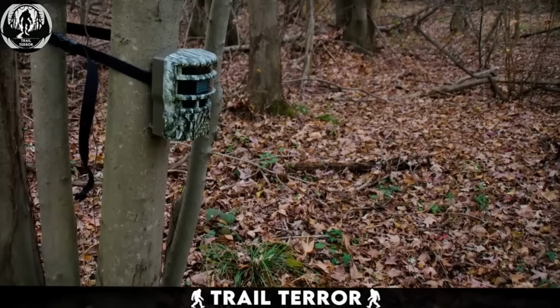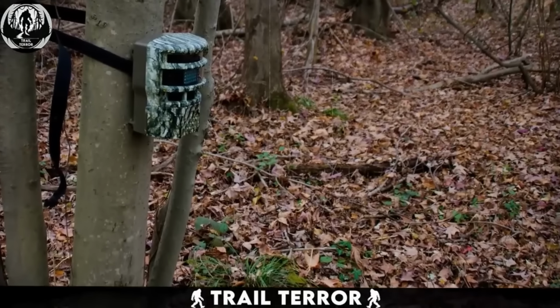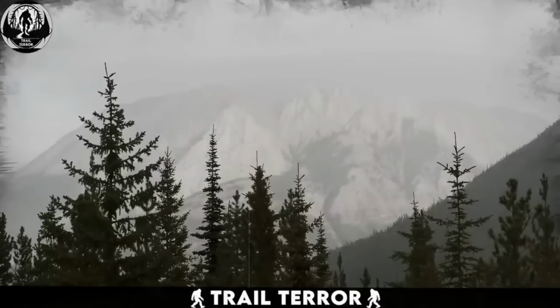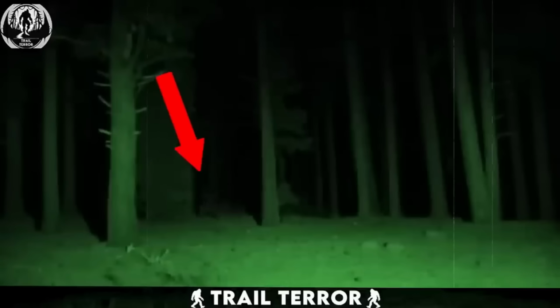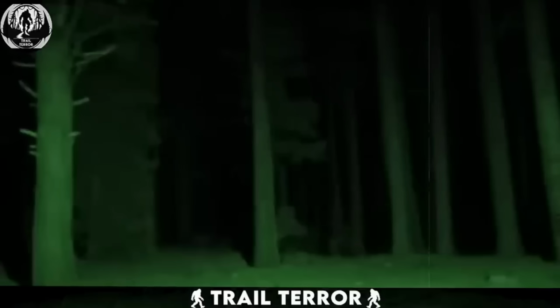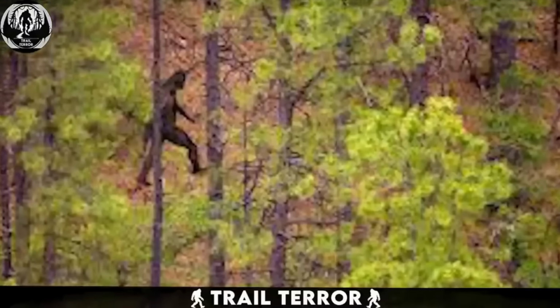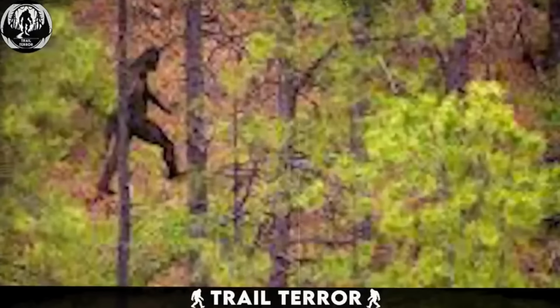Imagine a trail camera nestled among the trees in a forest, quietly recording the nocturnal life. The scene is serene. The only sound is the occasional rustle of leaves. Then, out of nowhere, a tall, hairy silhouette emerges from the shadows, sprinting from one tree to another. It's only visible for a fleeting moment, but its appearance and movements suggest something extraordinary. Could it be Bigfoot, the legendary creature said to roam the forests, captured on camera in the dead of night?